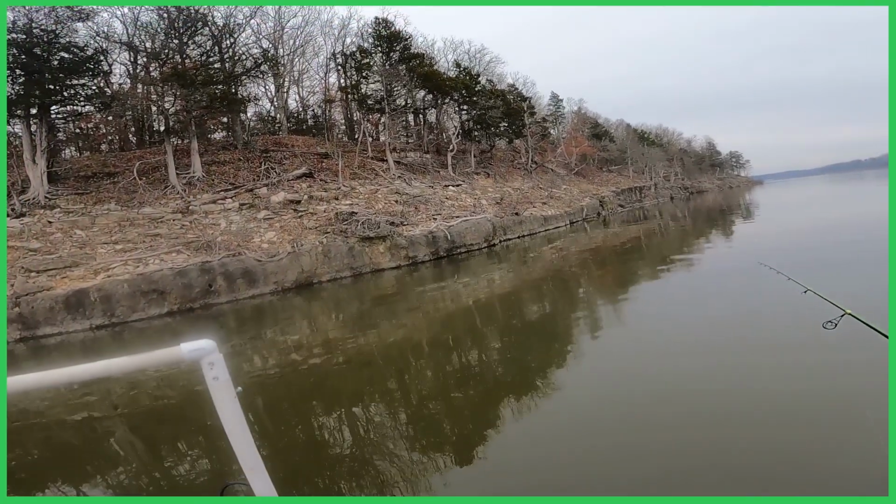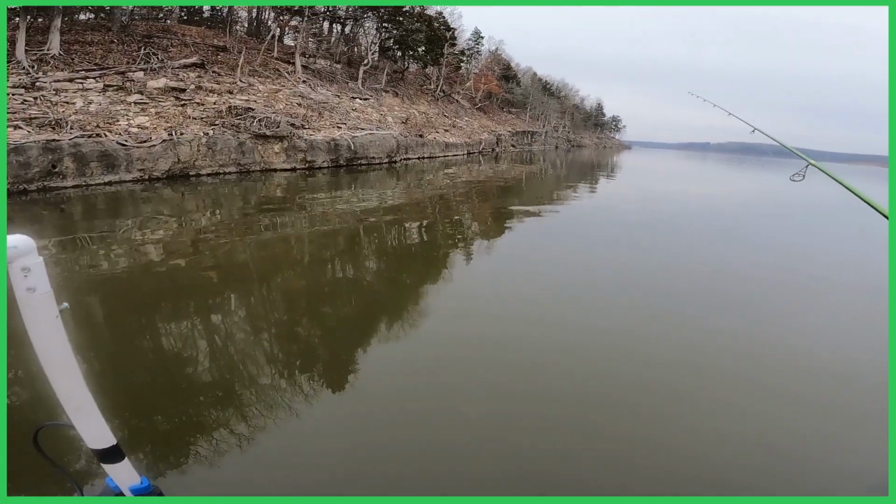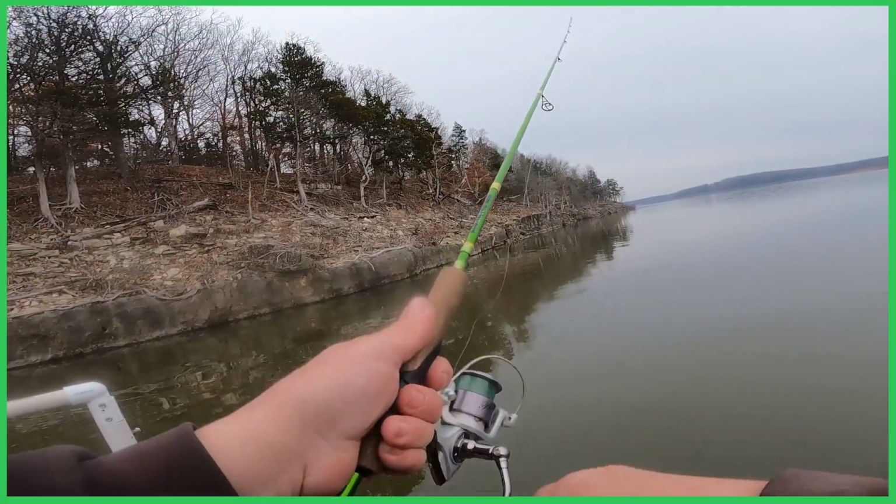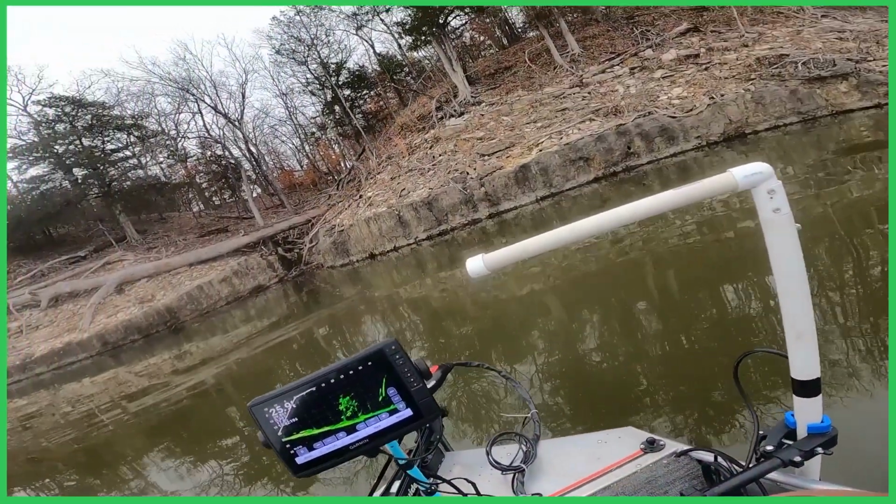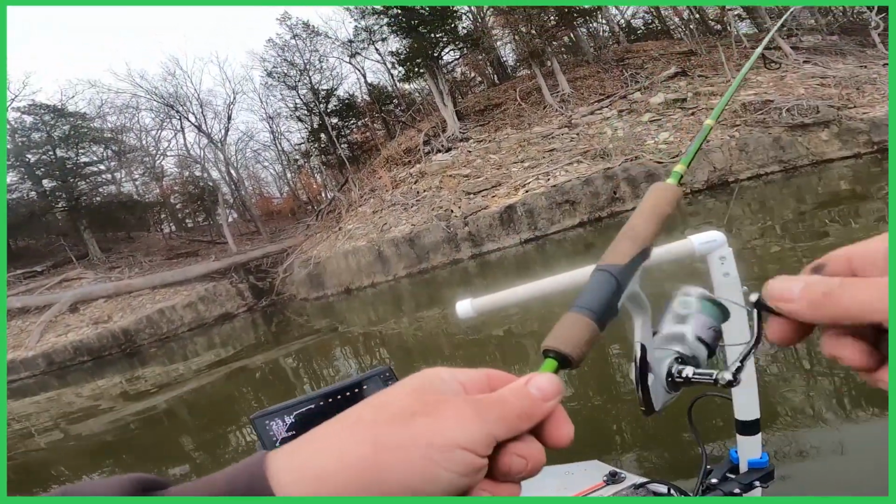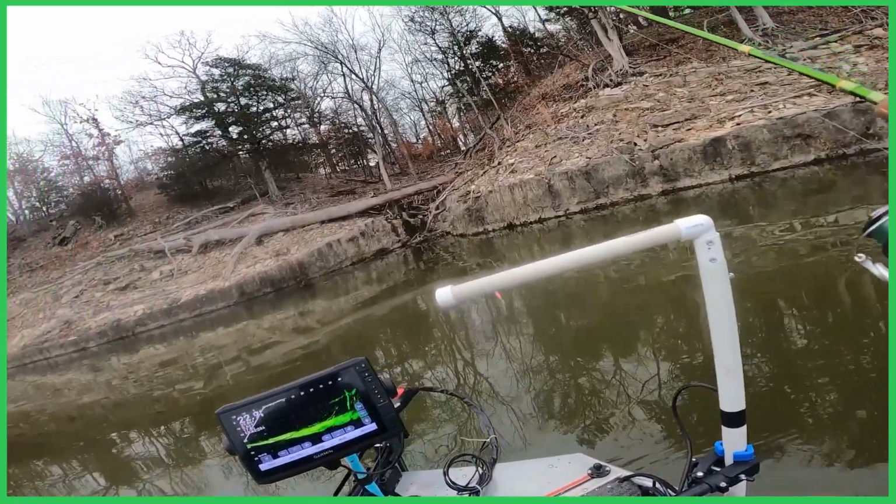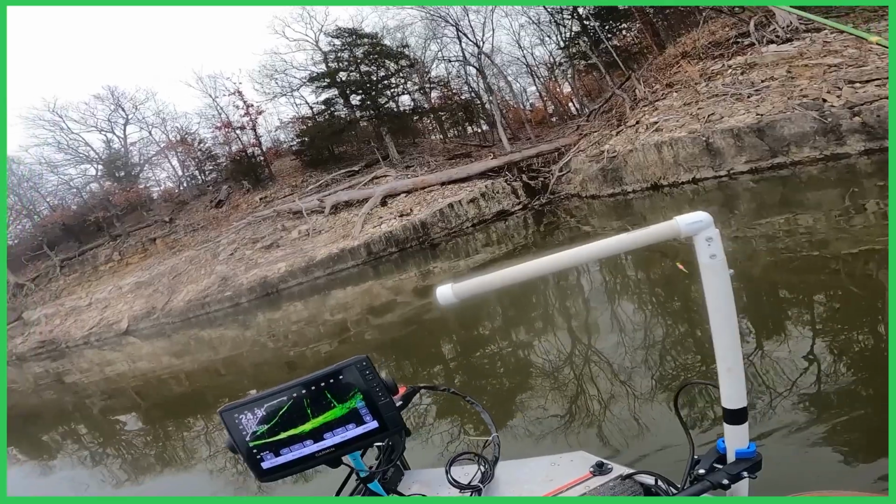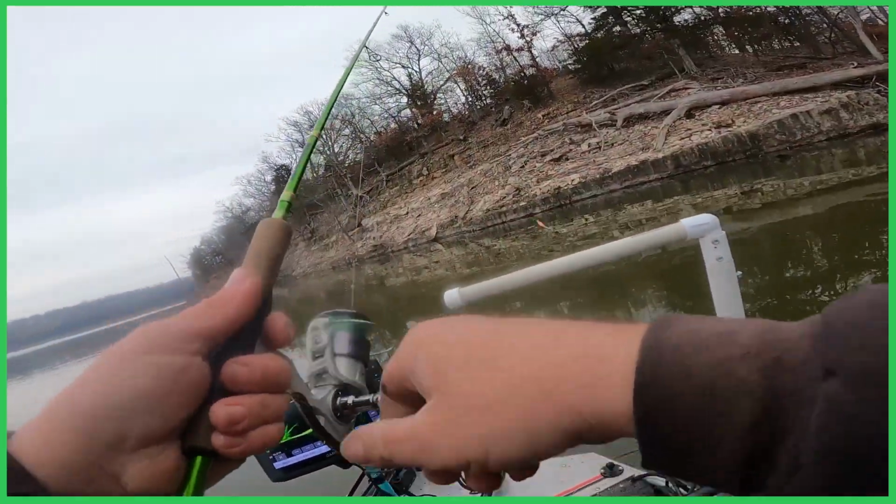That's the nice thing about Livescope. And I can tell you one thing, if I had to do without Livescope for a day, or a spot lock trolling motor for a day, it'd be the Livescope, because a spot lock trolling motor is worth so much.